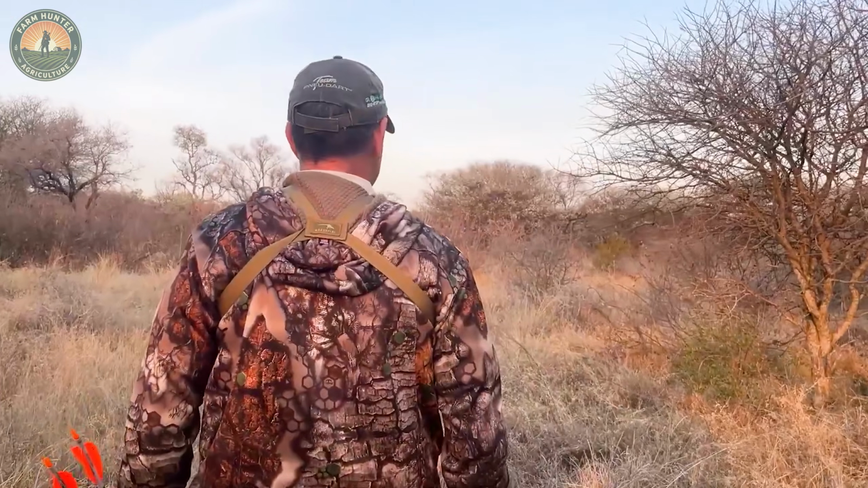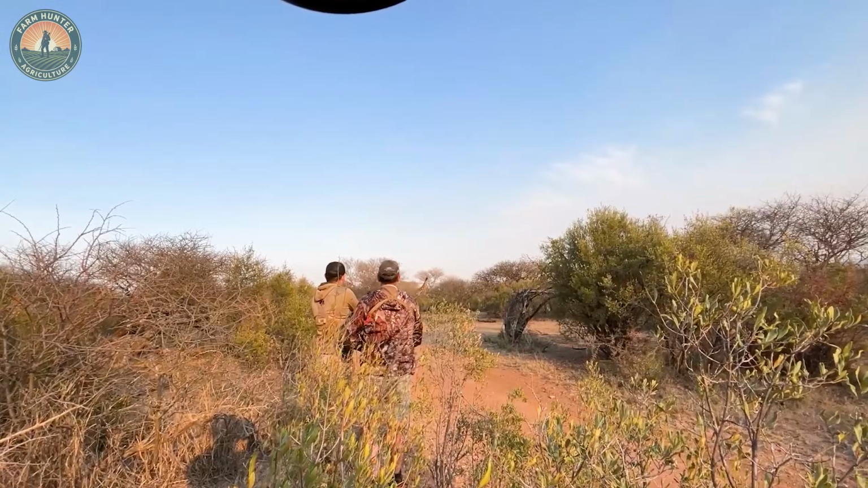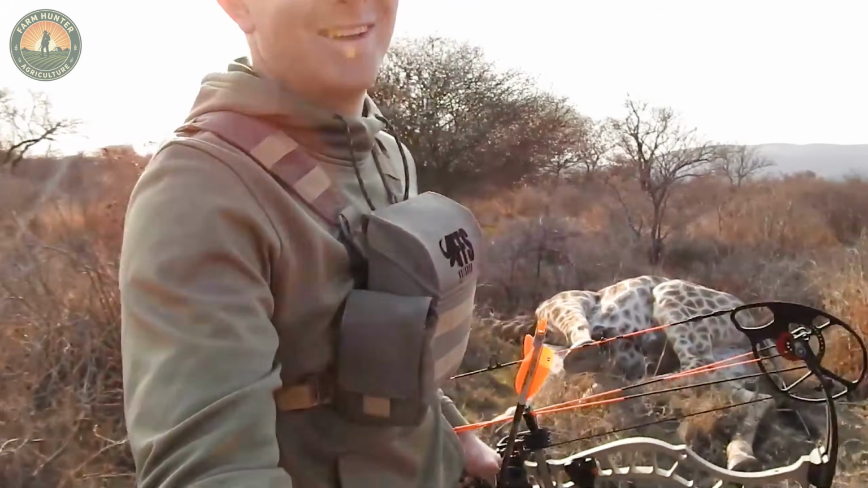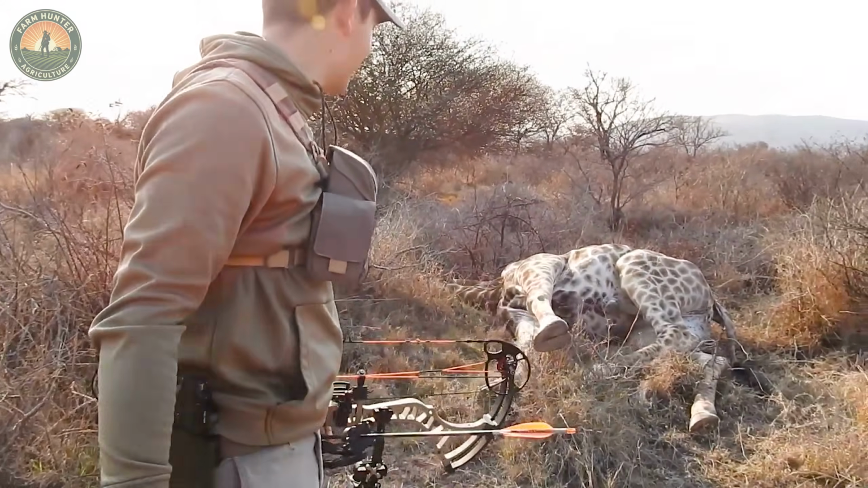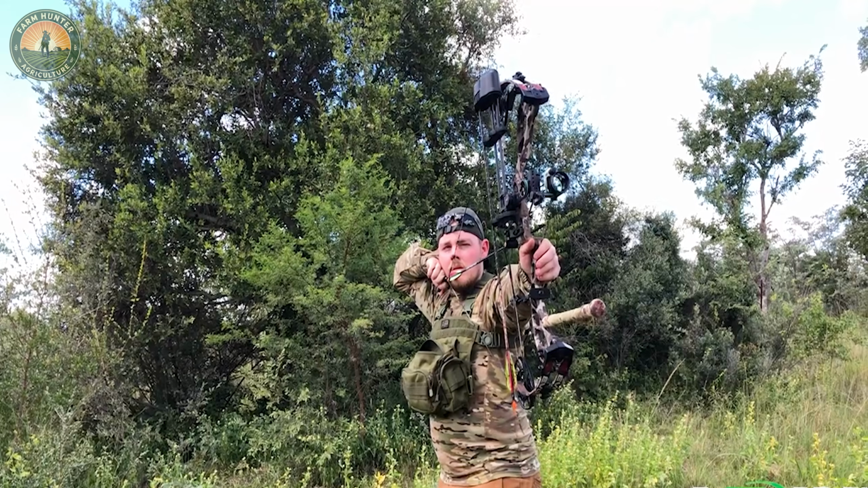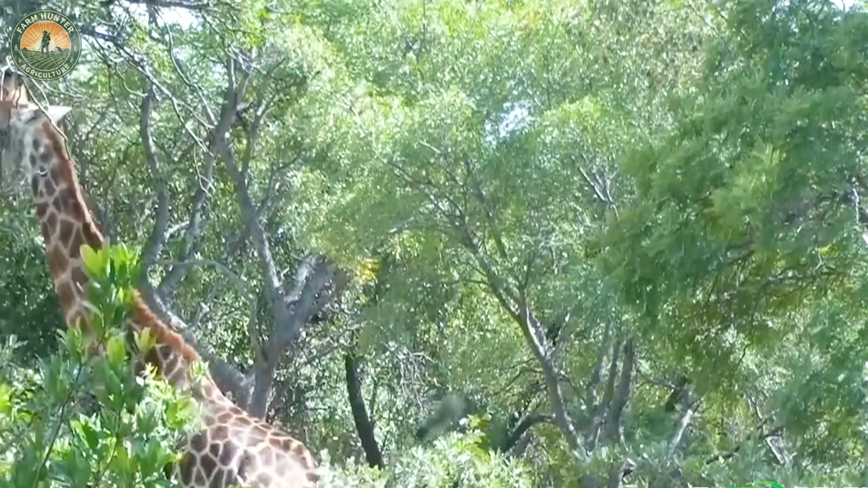Hunting giraffes with bows and arrows adds a whole new level of skill and patience to the experience. It demands a deep understanding of the animal's behavior and a more personal, immersive connection with the environment. Many hunters feel this method fosters greater respect for the prey, given the precision and focus required.